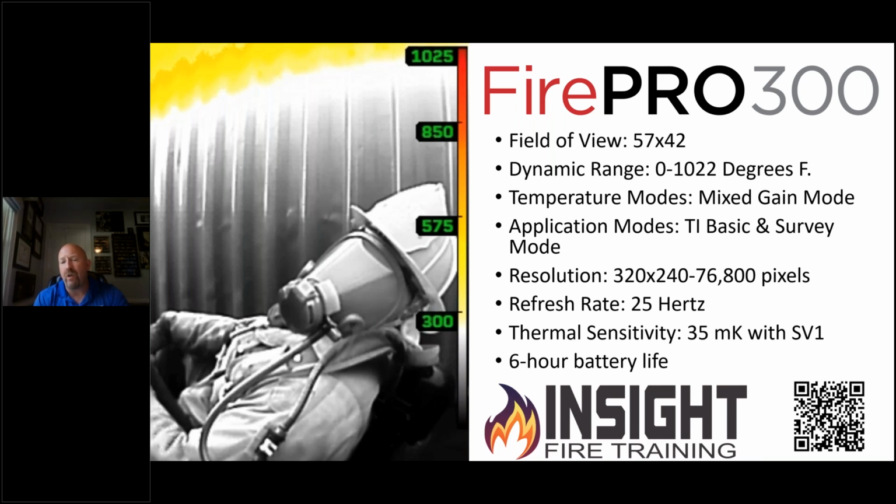It has the same dynamic range, same detector as the Attack Pro. It has something that's a game changer in the market known as mixed gain mode, which allows each pixel to switch independently, which no other product does. It has TI basic. It has the spot temperature mode, which y'all know I'm not a fan of. And then survey mode, which is a very useful feature for all the low temperature environments, overhaul, smells and bells, size up, you name it, you can use it. It gives you decision-making resolution and a situational awareness housing with the speed of a decision-making camera, the thermal sensitivity plus image enhancement from SV1, and it has a 6-hour battery life, and it's affordable.